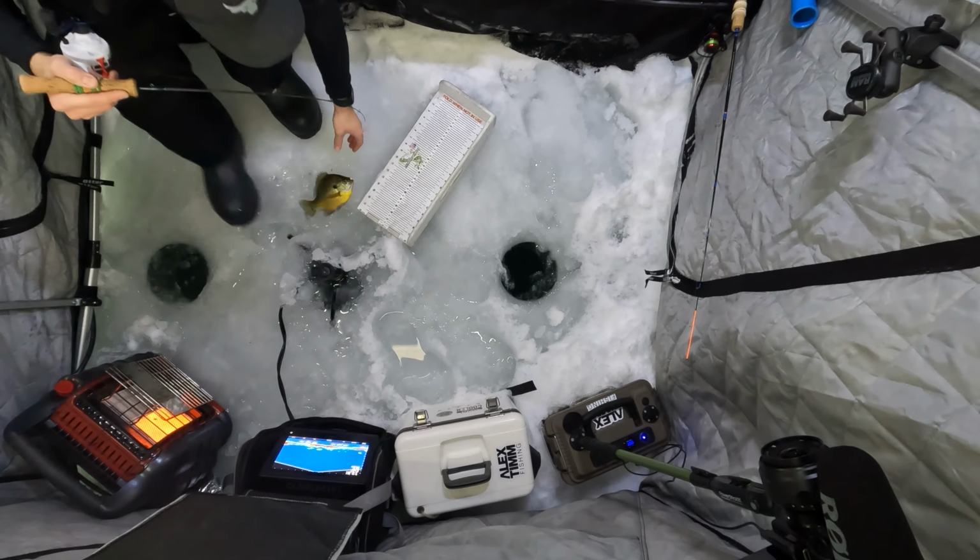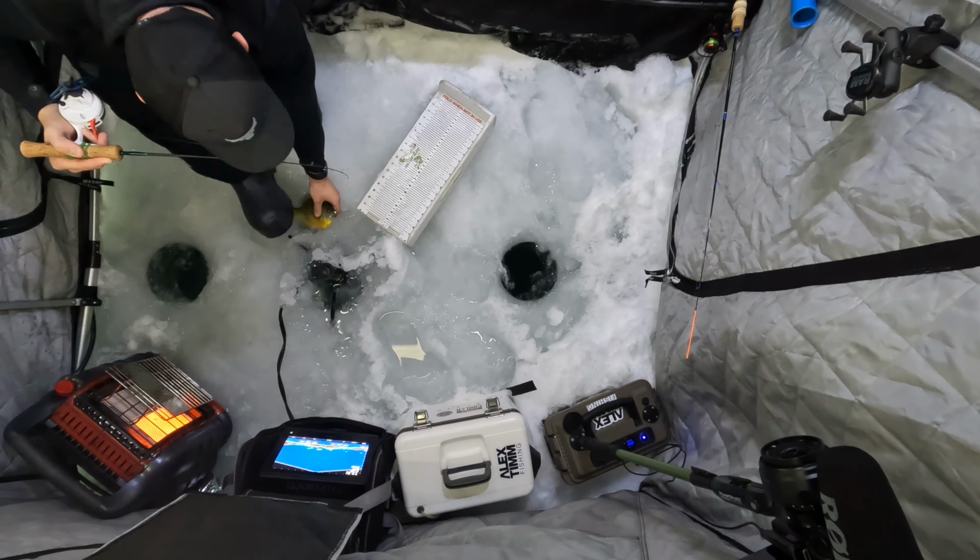It's my go-to, like I said, for panfish. Great jig. They just suck this thing in. Even bluegills, they just sucked it in. Feels like a little bit bigger size one. Oh yeah. That's a better size gill.